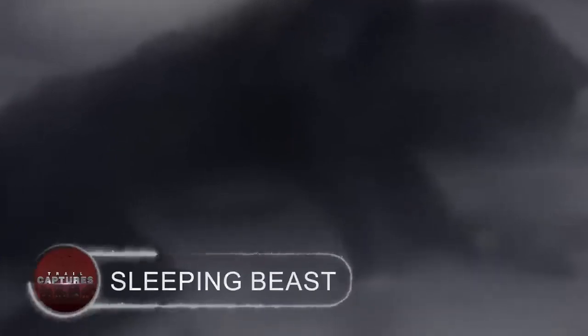Sleeping Beast. This scruffy beast was first seen crouched over a rocky peak in Arizona, but later it was seen resting near the woods. With its hair-covered face and faceless body, the creature certainly looked terrible. The limbs, which were bent or even partially chopped, contributed to its horrifying features.